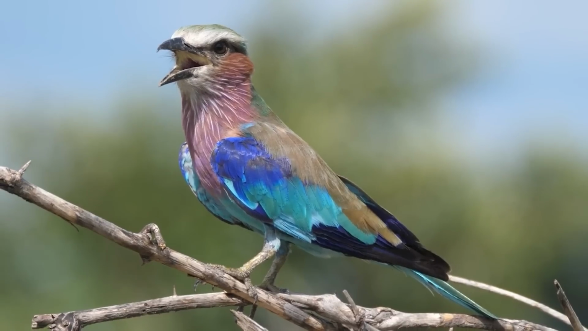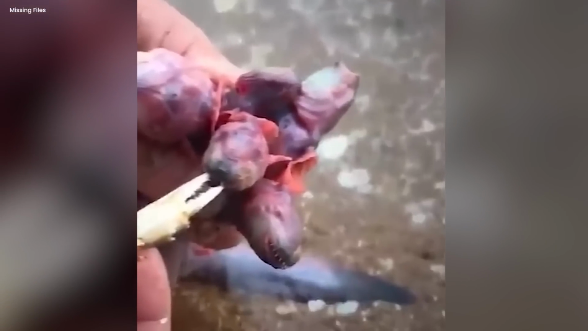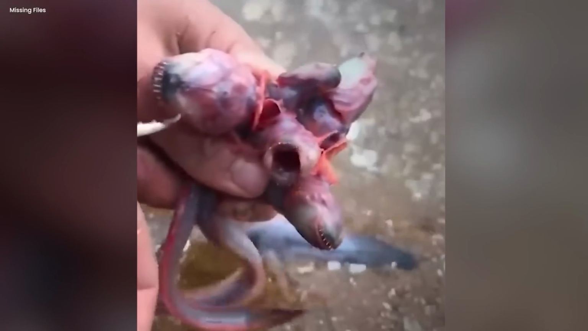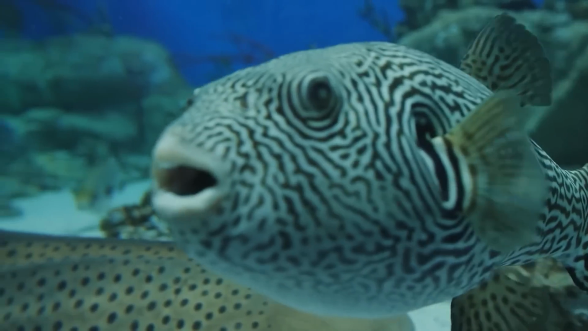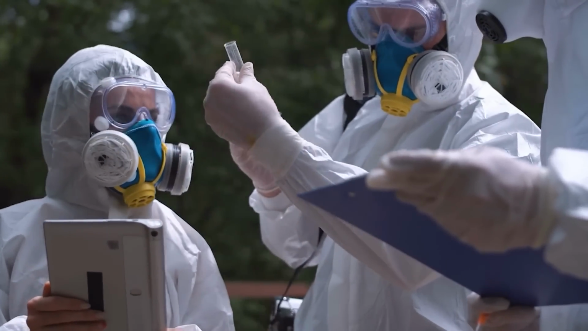Mystery creature. One of these odd-looking bud creatures was discovered in a fisherman's net on December 26, 2021, a few miles off the coast of Miami. It appears to have numerous heads and small, razor-sharp, teeth-filled mouths at the bottom, like an octopus's tentacles. They were identified as the offspring of the goby fish after the video got the notice of a marine biologist.